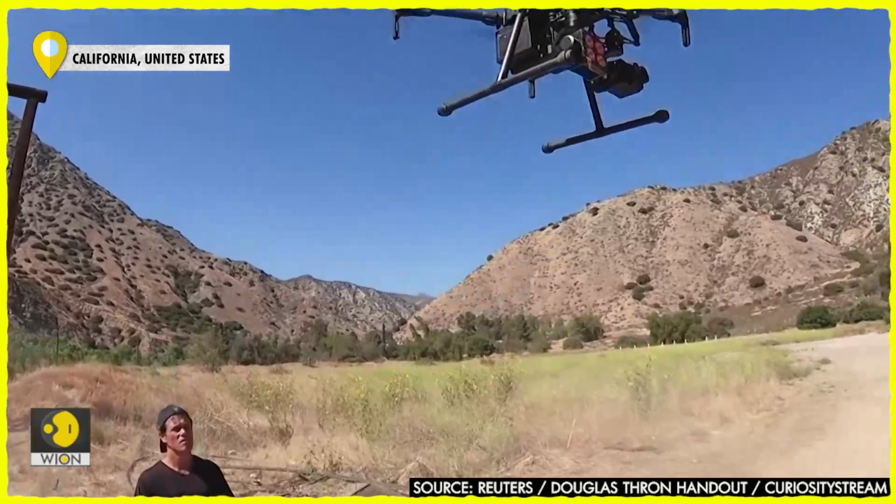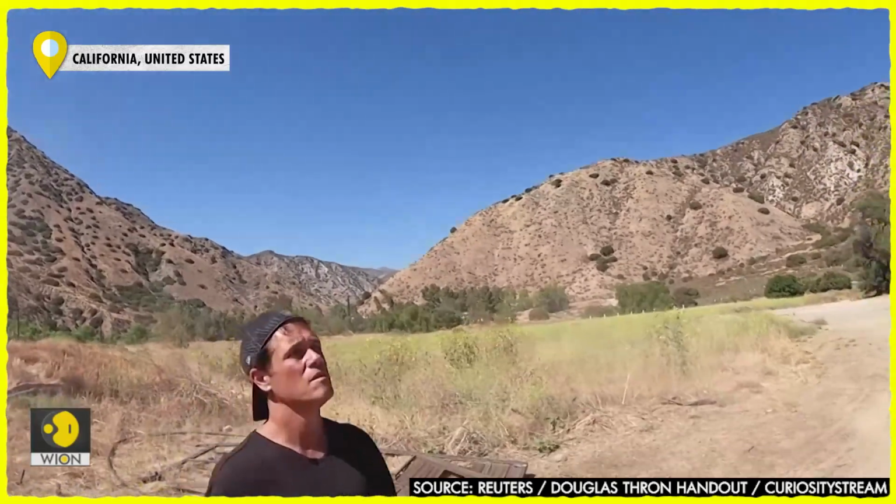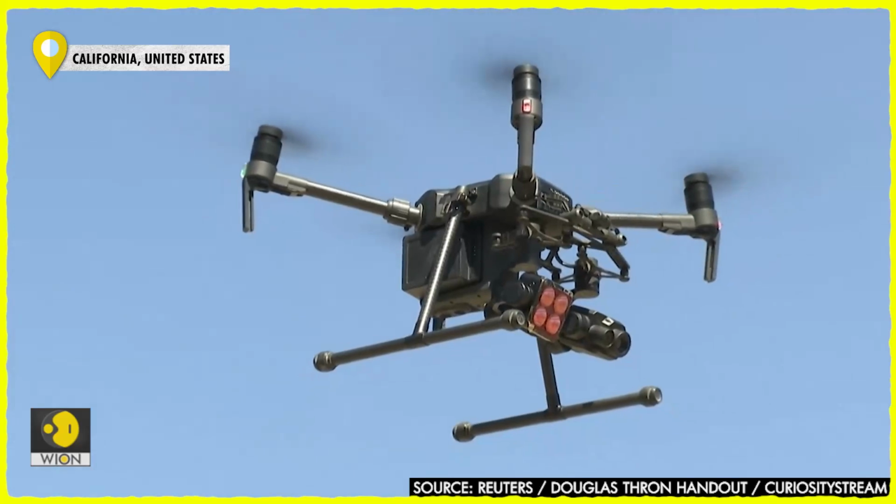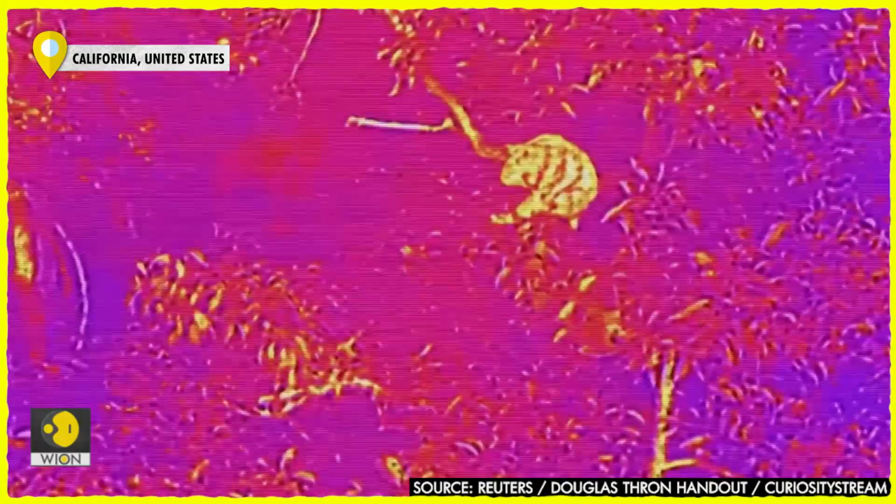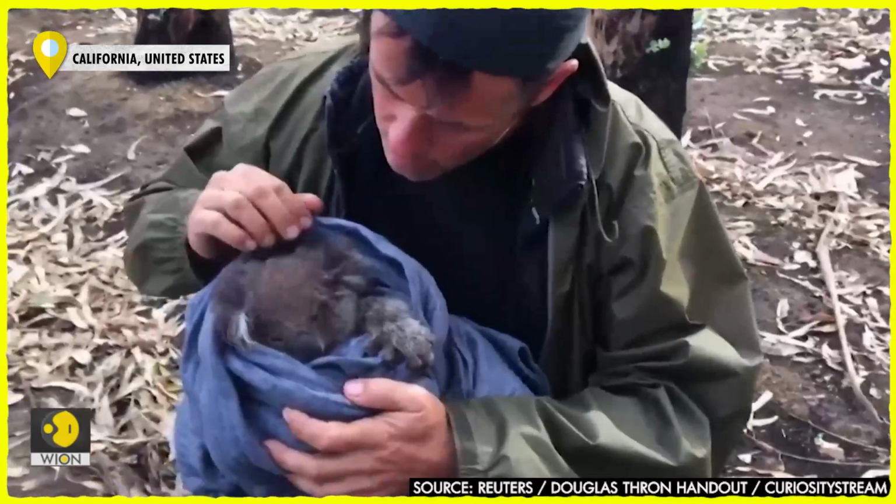Thron has developed a unique way to rescue animals in disaster zones. Using the drone's thermal camera, he can find animals trapped under rubble or stuck in trees and then work on reaching them by foot. So what I do is I fly infrared drones primarily at night over disaster areas after a hurricane or a fire hits, and I look for people's pets, whether it be cats or dogs, and I also look for injured wildlife.